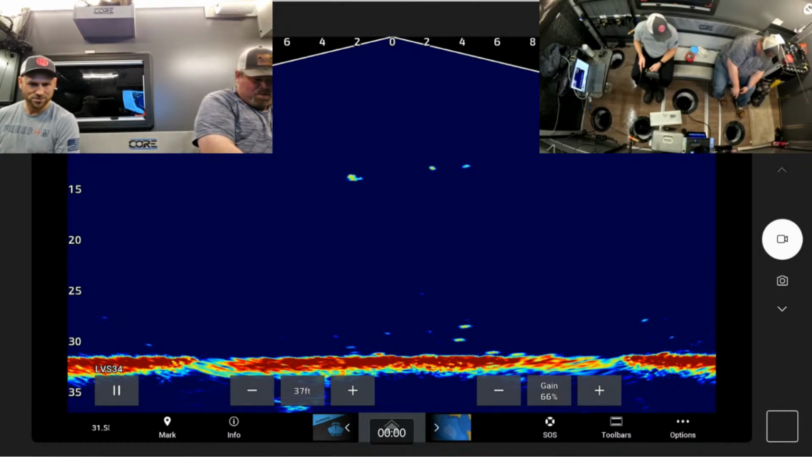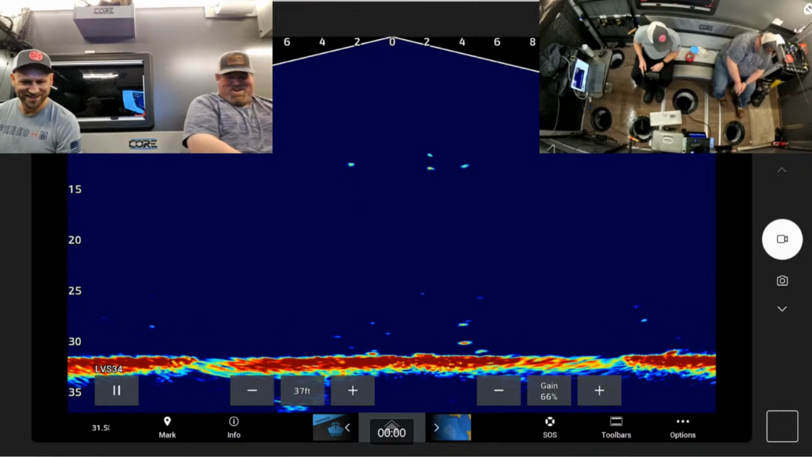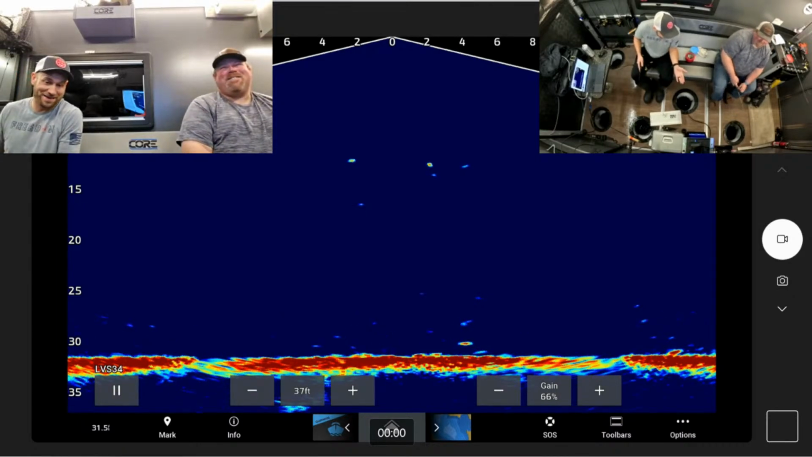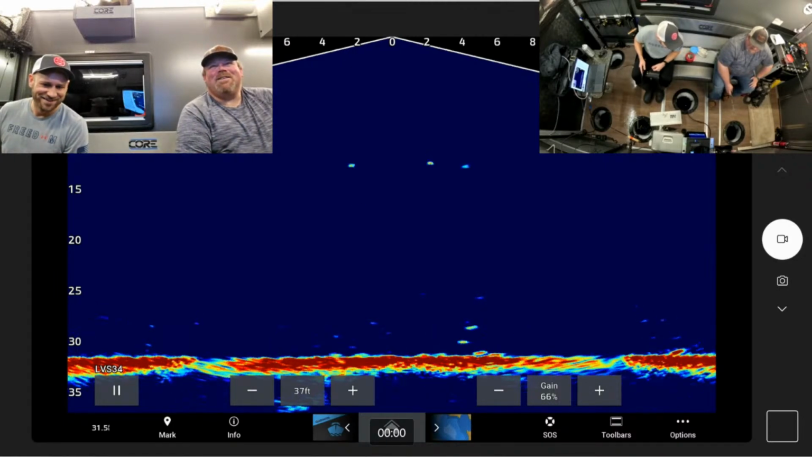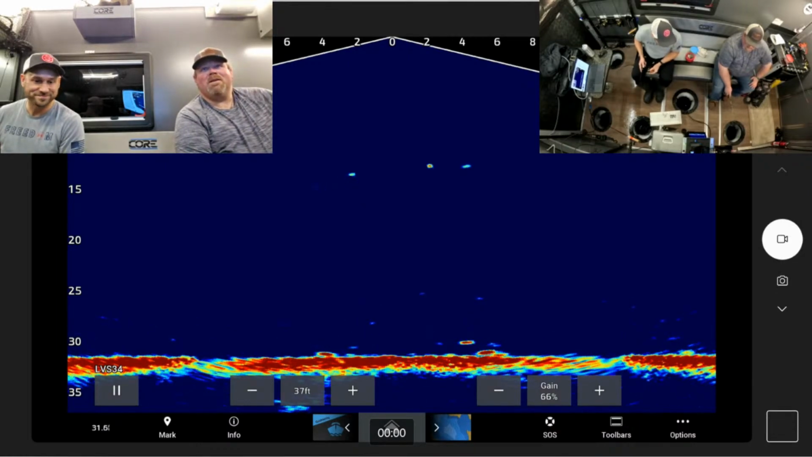Get it. Ooh. That's screaming small fish, based off how that thing was flying. He's like, you bumped me. Oh no. Don't ever say that again. That's what that fish said. I mean, I was relaying the information. He's coming back. Such a weird fish.